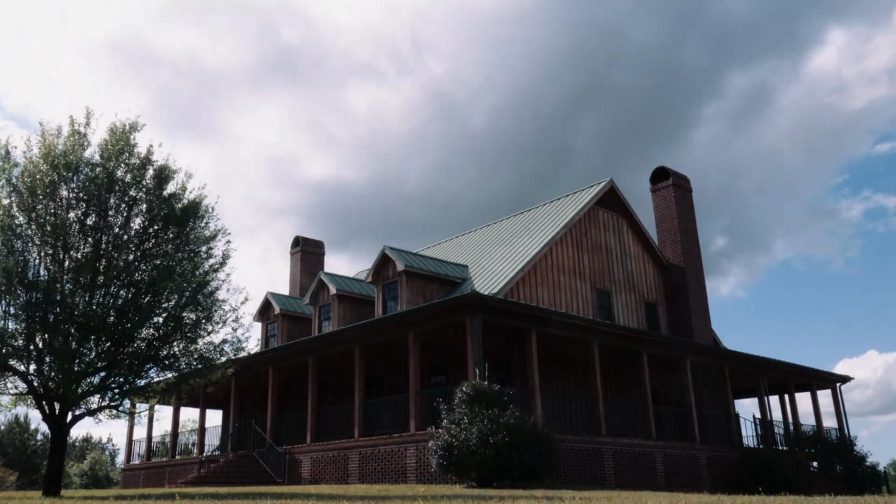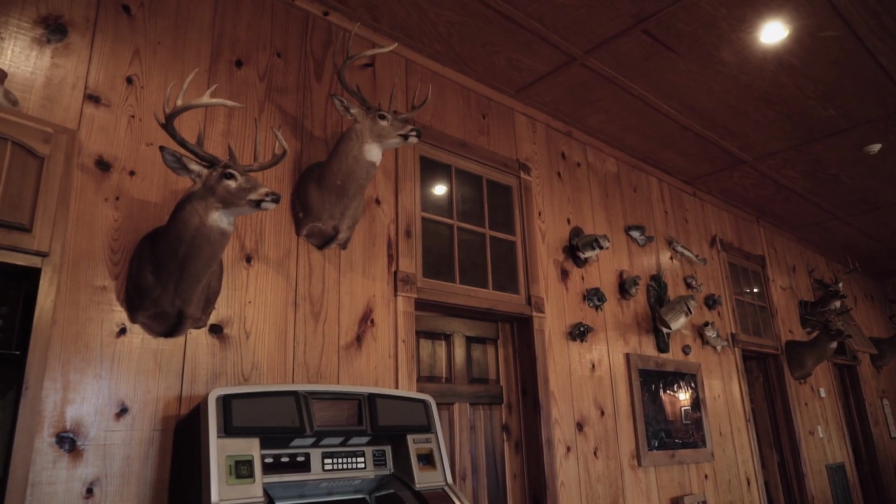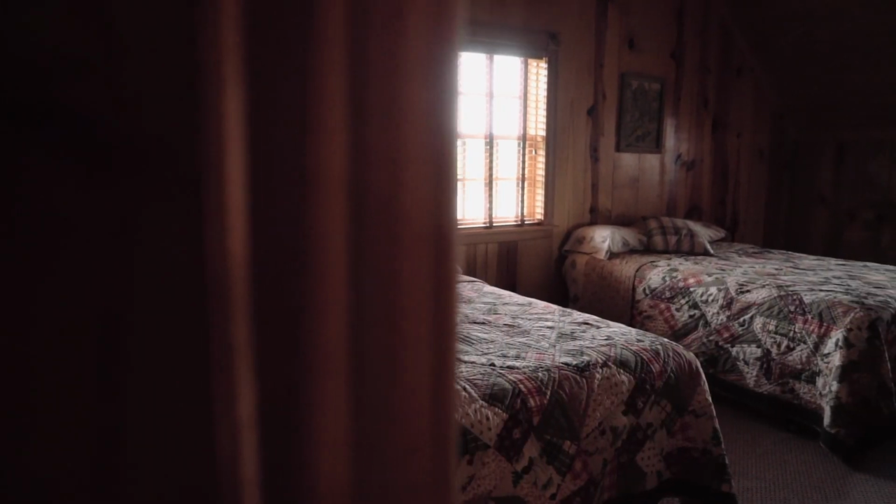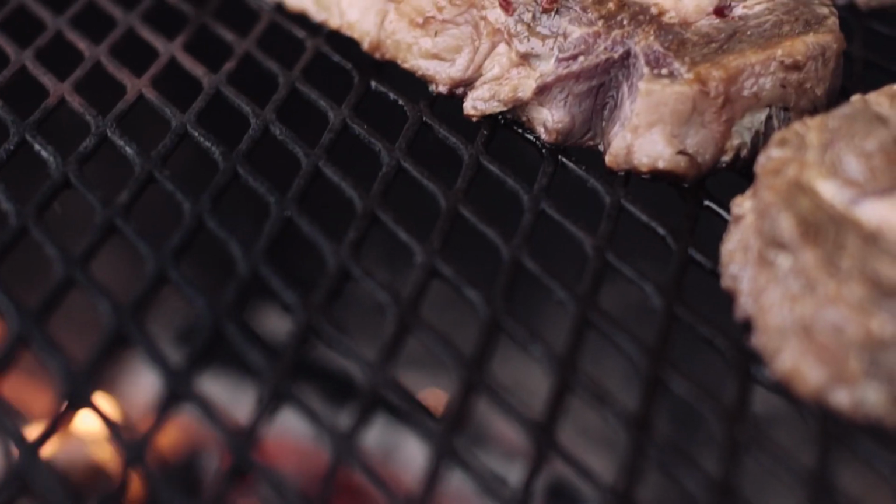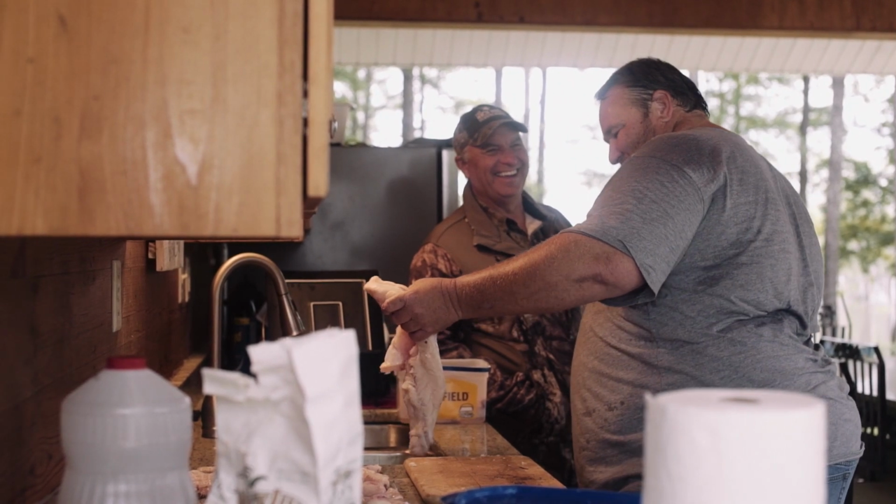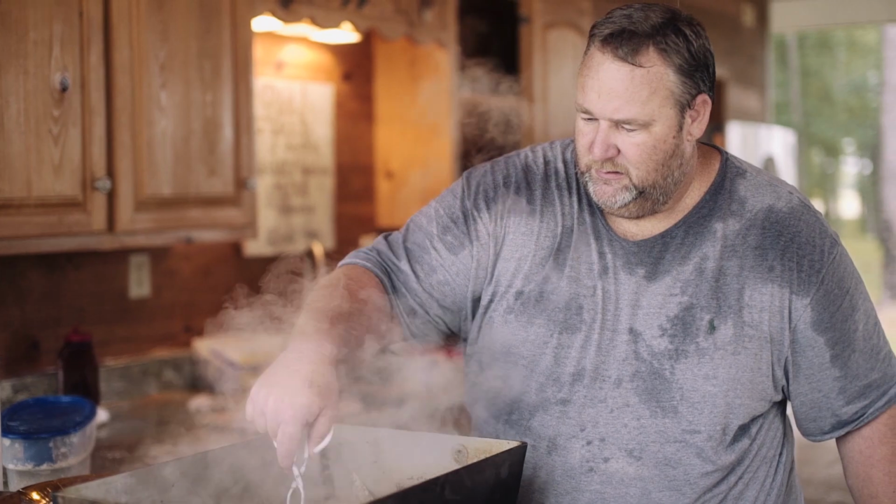We pride ourselves here at Gumlog in being a step above the rest. Our facilities here are great. The accommodations, second to none, and the hospitality, it's the best it gets, folks. They don't know how to do anything small, and I think the reason why, take a look at the owner. Kerry Williams is a big man, and the thing about Kerry, he doesn't do anything small.